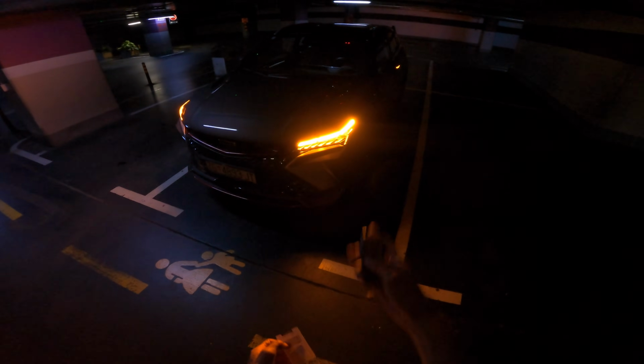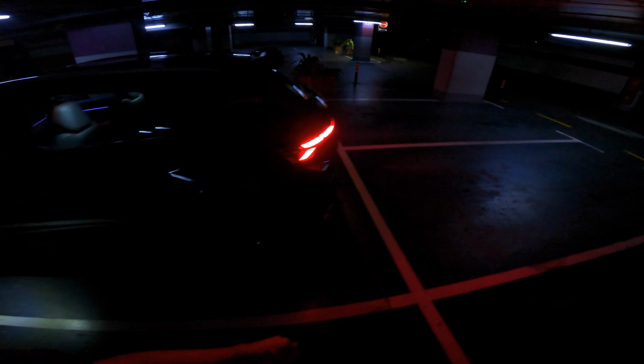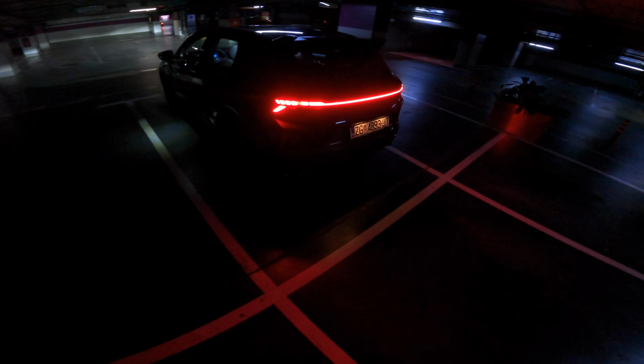To lock the car, you can see the turn signals, and once again, if I unlock the car, you can see the bright LED headlights. So I really parked in a dark spot, but you can see the car once again from the outside. It really looks cool. So great deal for 26K.